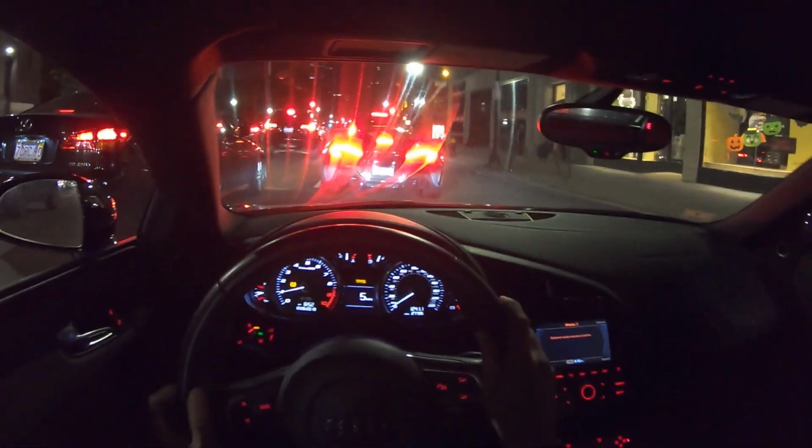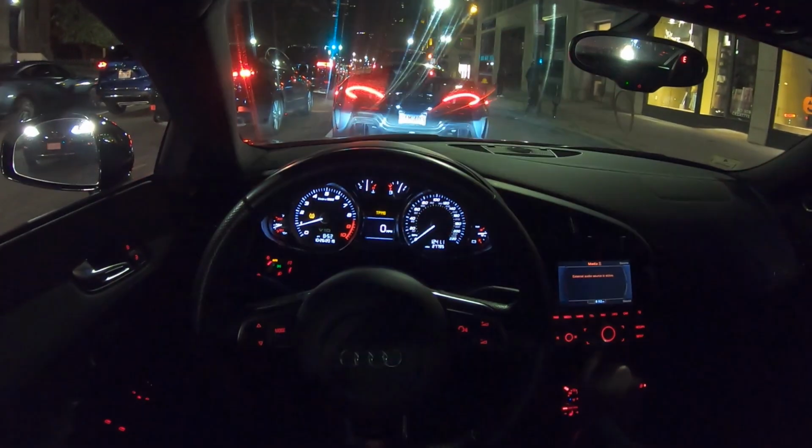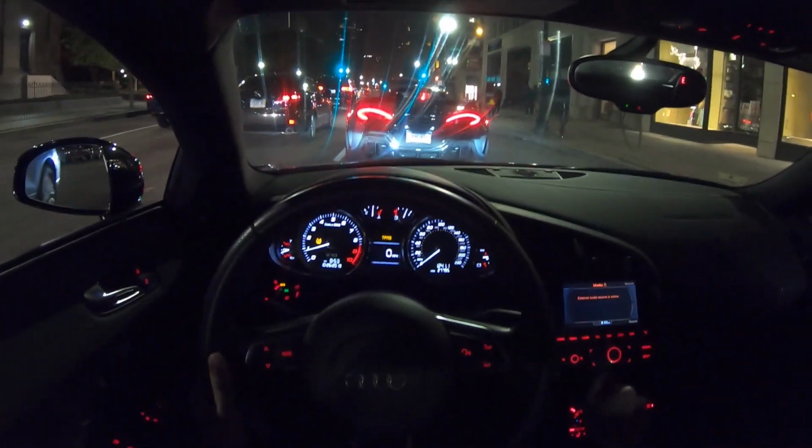So the car has a valved exhaust, supposed to be controlled by this garage door button. I don't really notice the difference, to be honest with you, when it's on or when it's off. We will see what happens when we get to the tunnels.